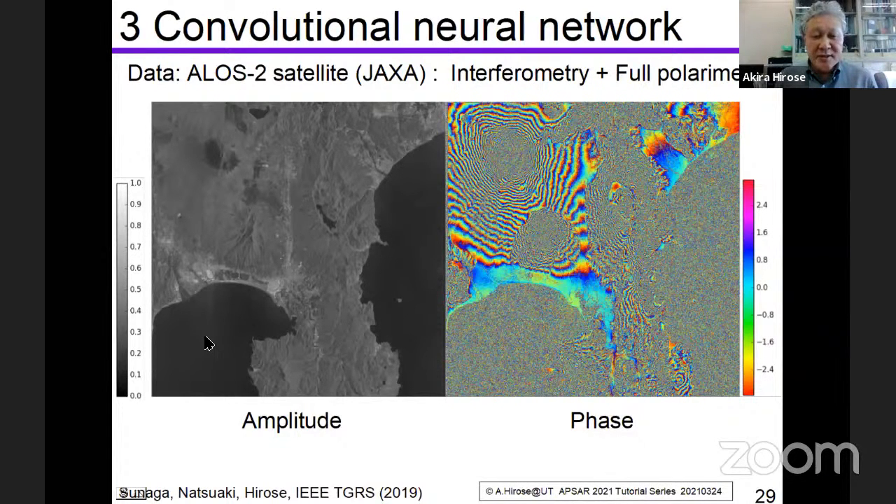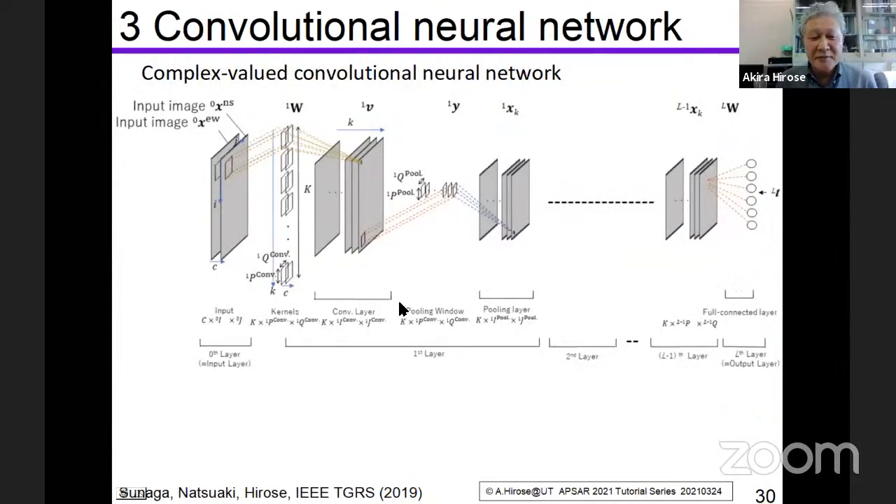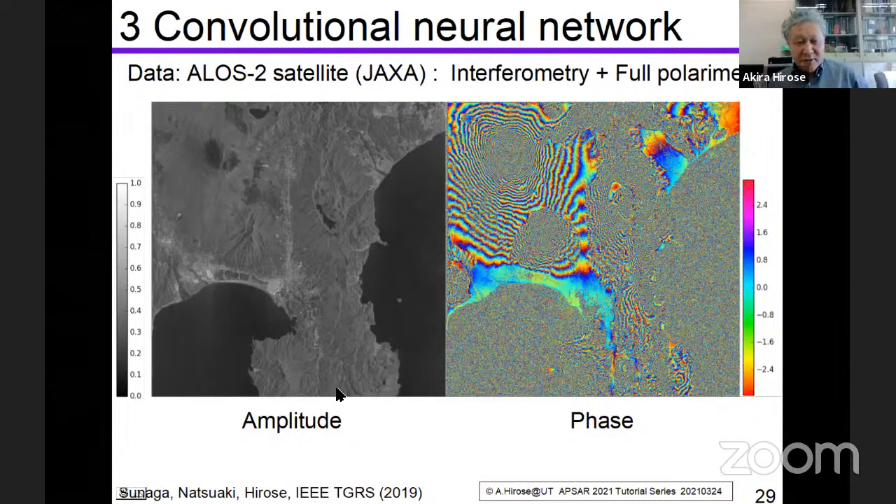The black area is the sea. This island is Hatsushima, I think. This is the amplitude image. And on the right-hand side, we have the phase in the color representation. Mount Fuji has very simple fringes showing a very simple shape of Mount Fuji. Near the top, the fringe is very dense.